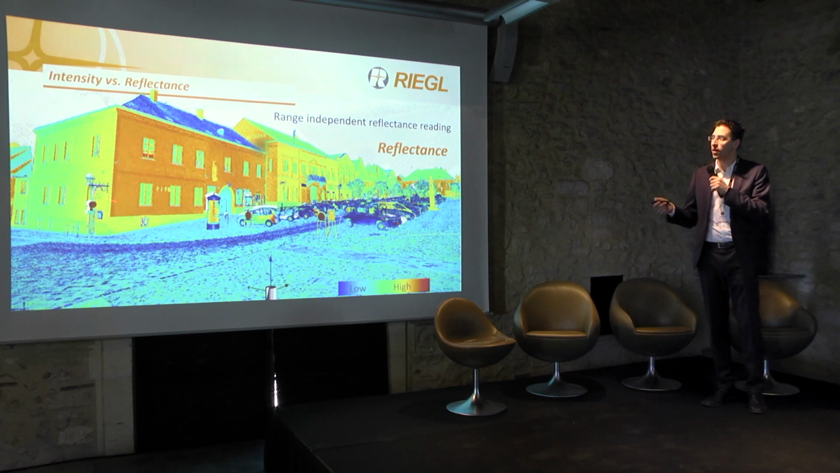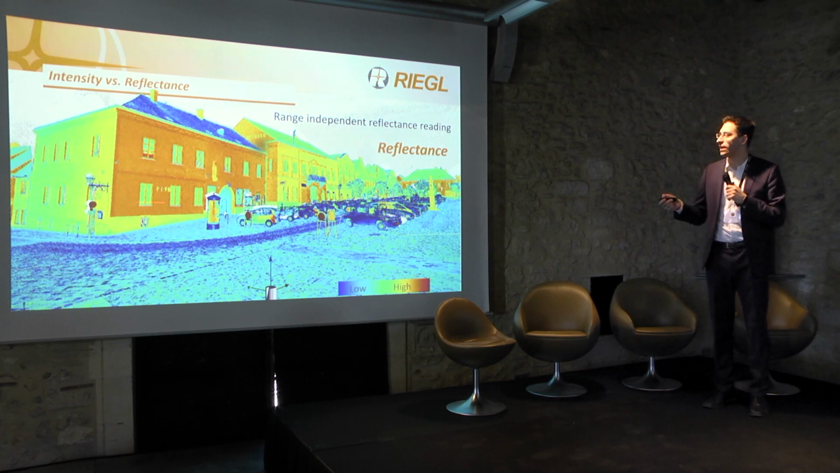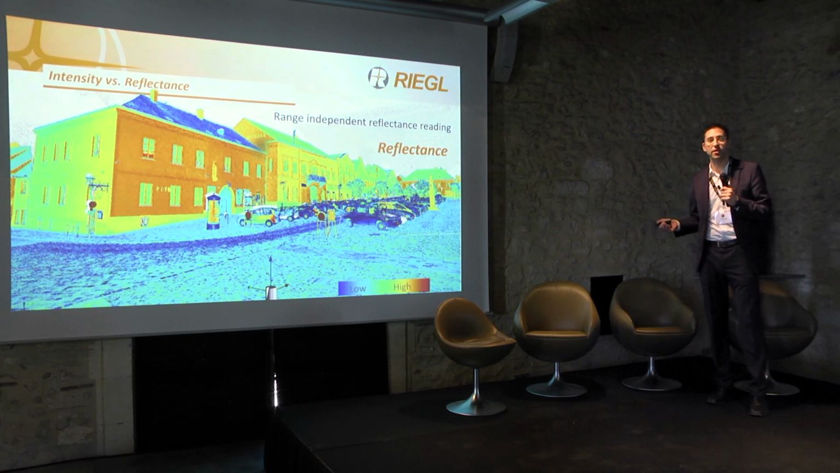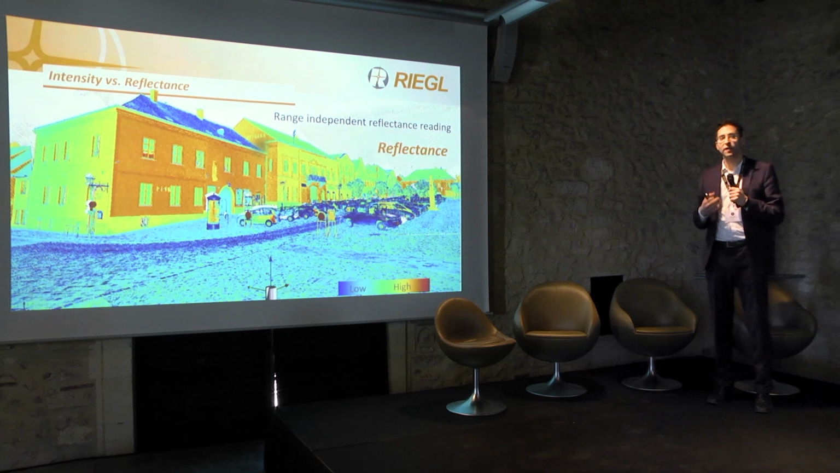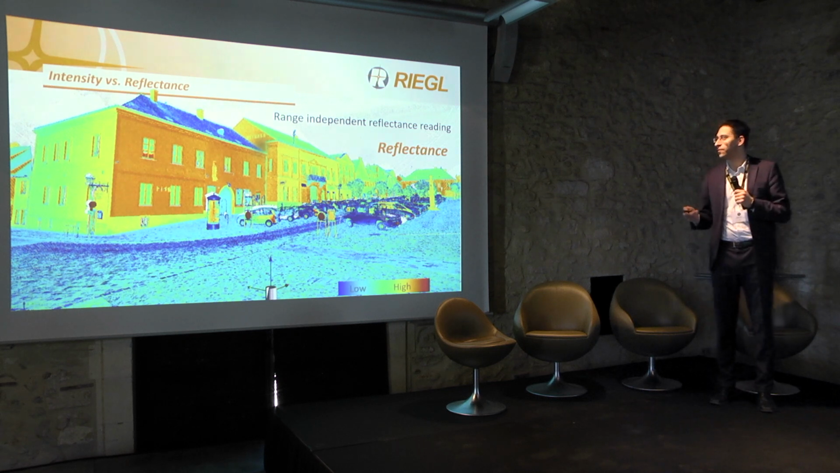If we're talking about traffic signs, they're very high reflecting targets. It doesn't matter in which range, here, here, here, or even further away, which we can see in this picture, they always have the same reflectivity value, which is taken from the amplitude reading. The houses, the rooftops. So reflectance gives you much better feedback from the point cloud than the amplitude.